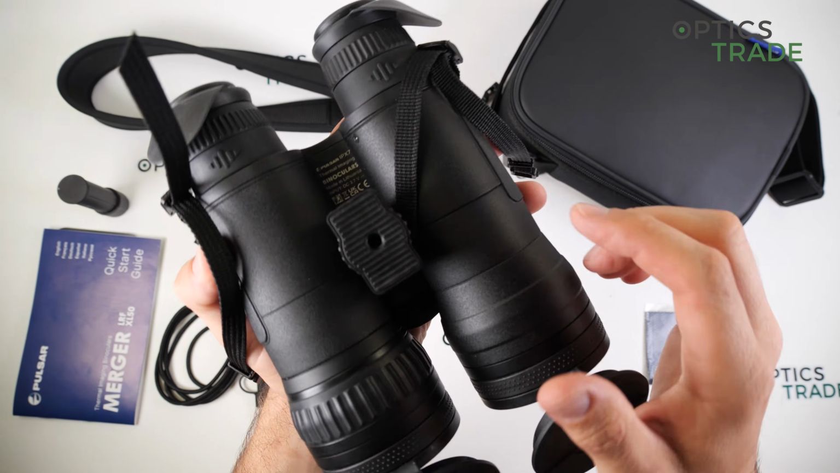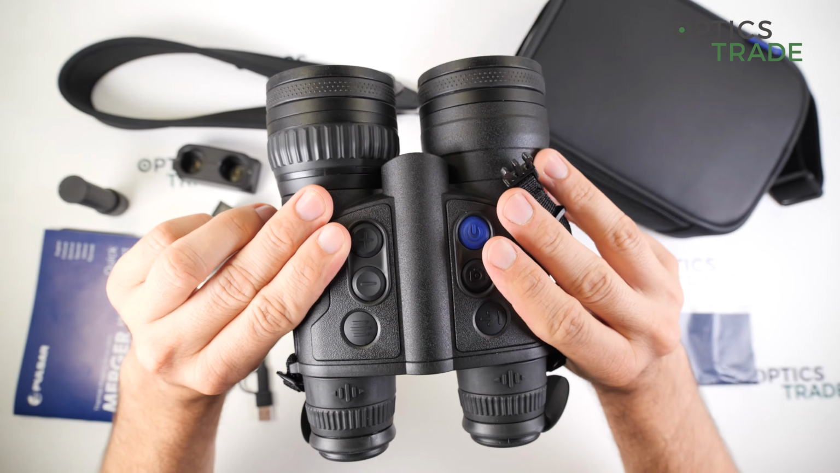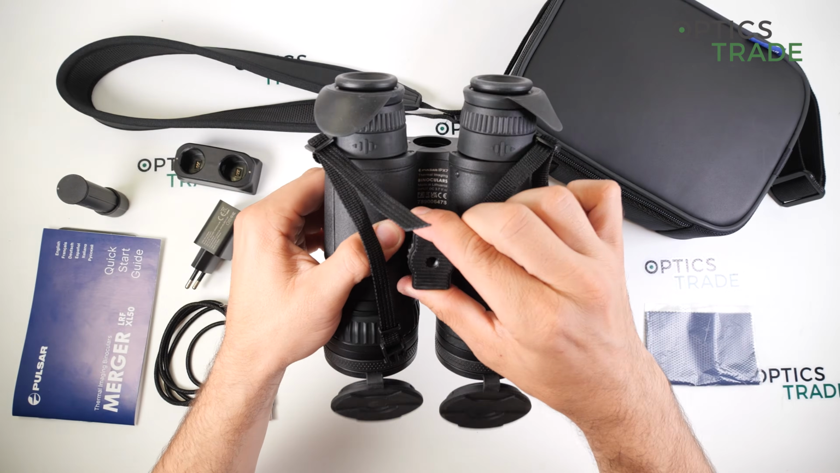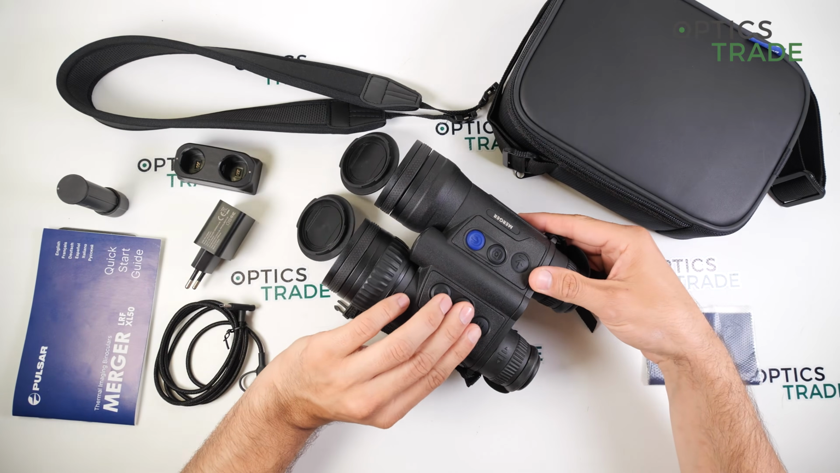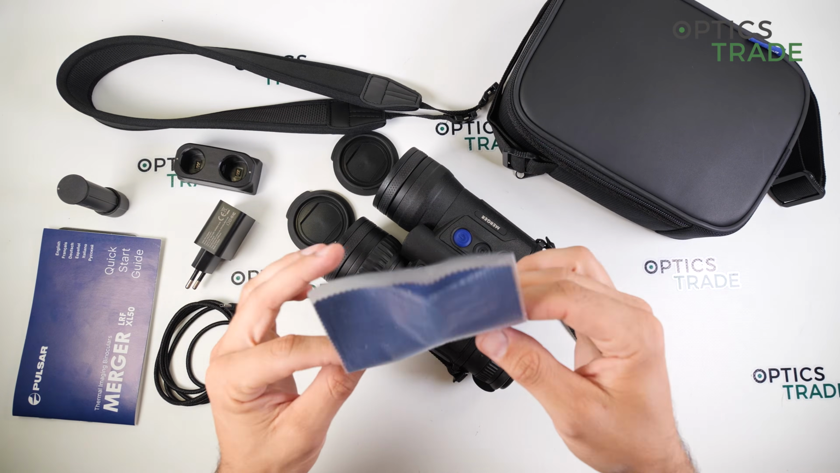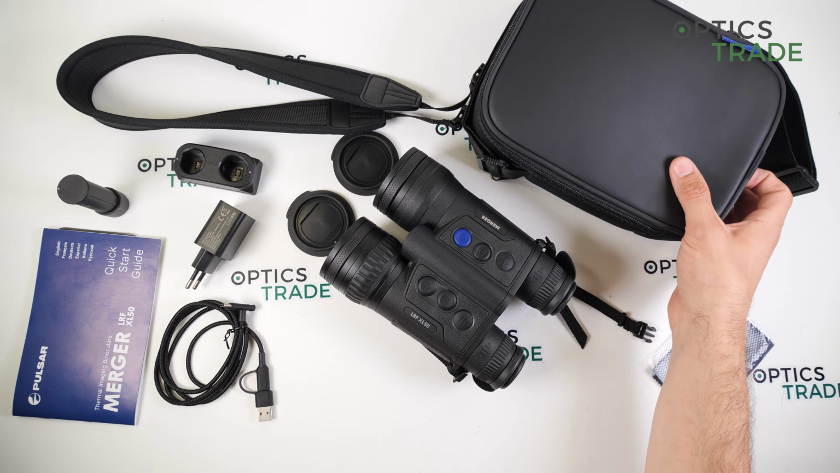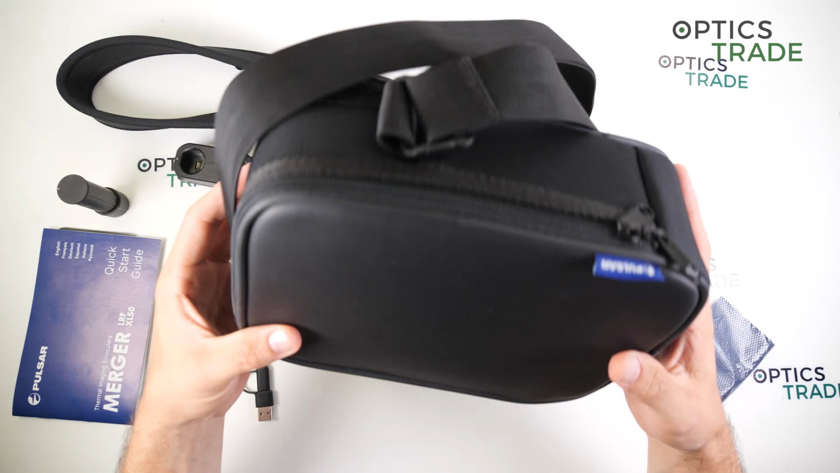And when you have it, you can easily mount it also on a tripod if you want to observe something for a longer time. And then you get also a cleaning cloth and also a really nice carrying bag with the device.